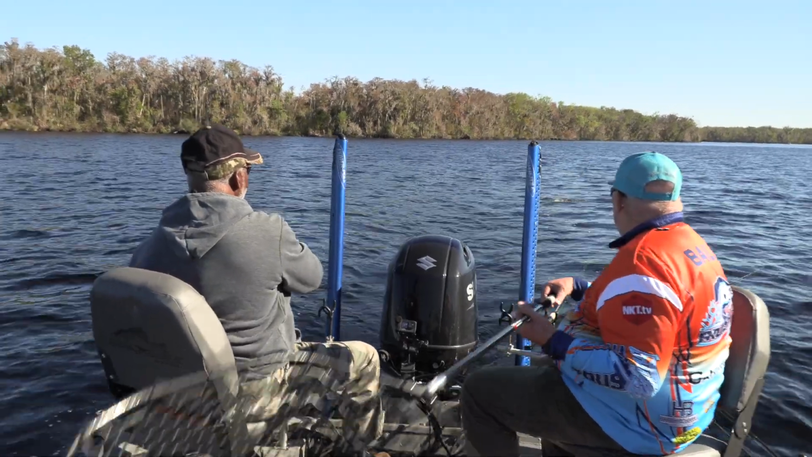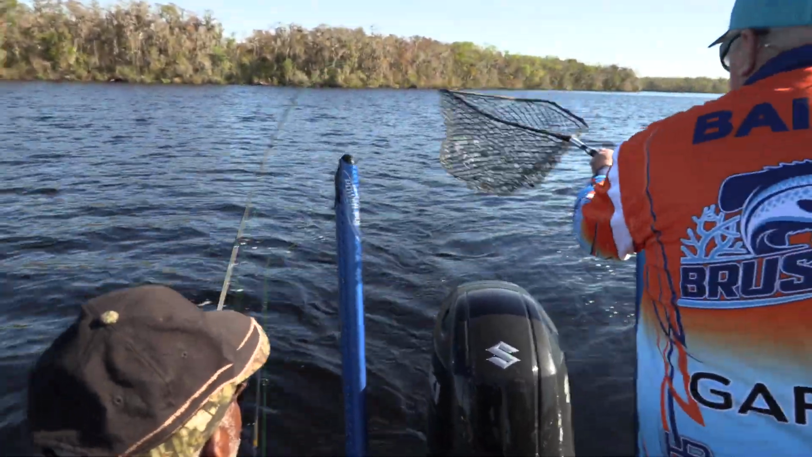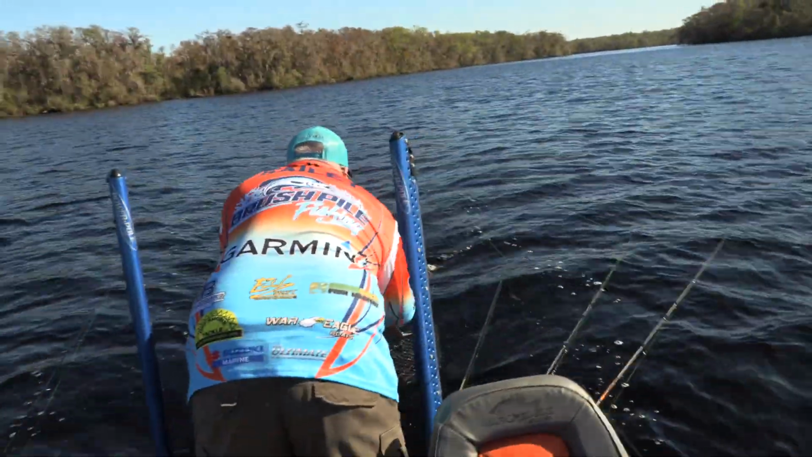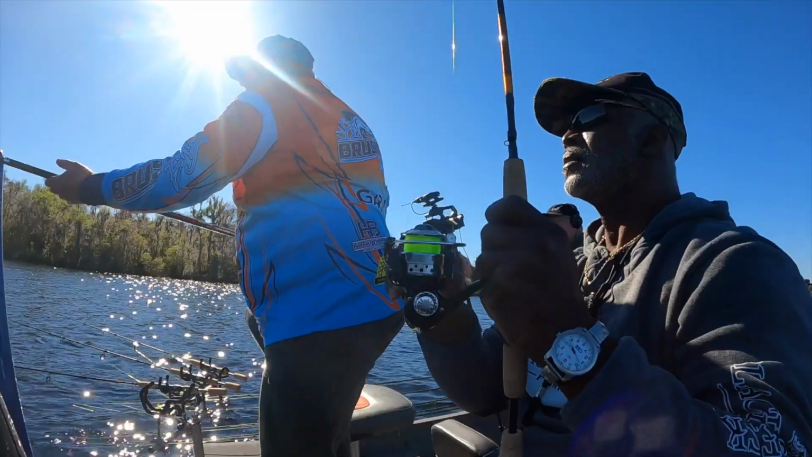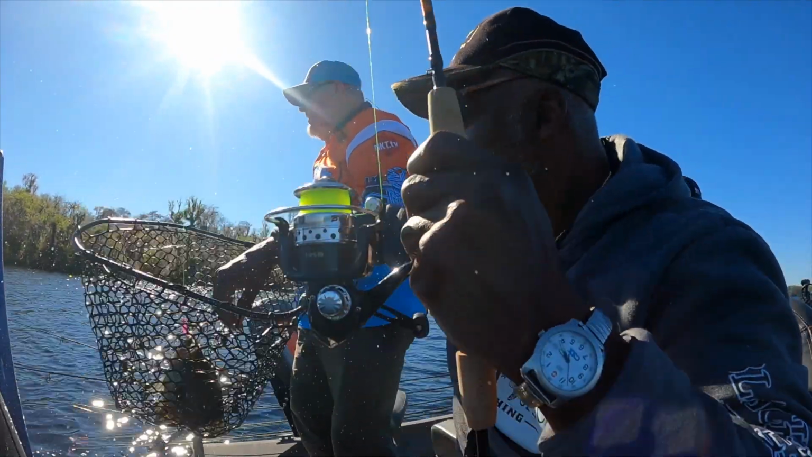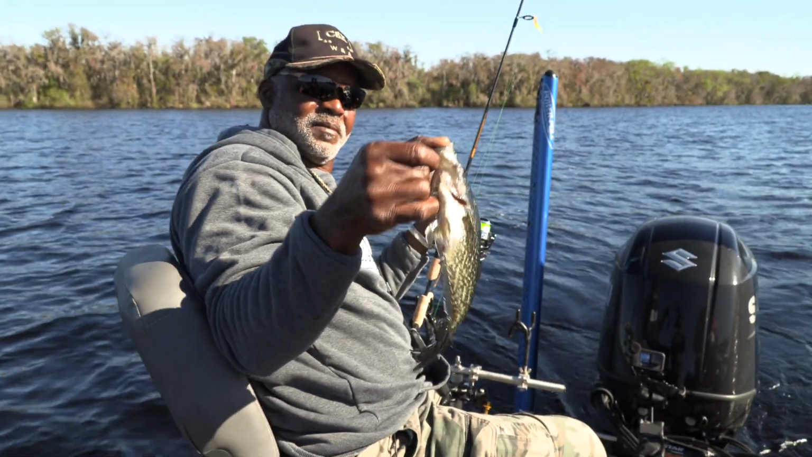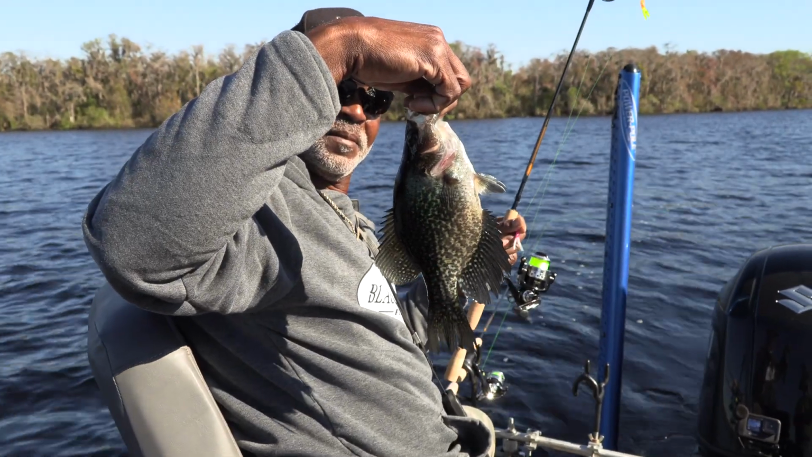He's a good one. Oh yeah. Man, we got a fish. Not quite as big as that first one, but still a nice crappie. Look at the color. They can be camera shy, you know. These Florida fish with that turquoise in them, man, oh man. They can be camera shy.